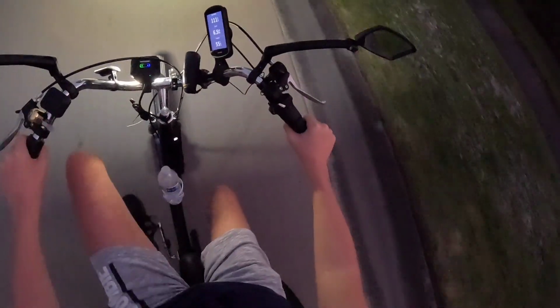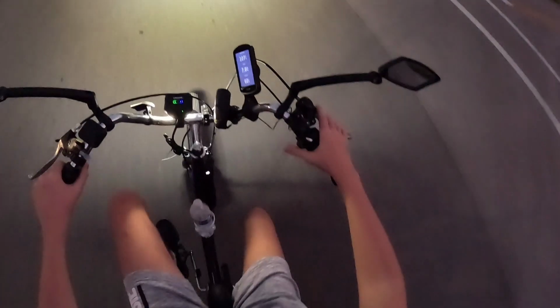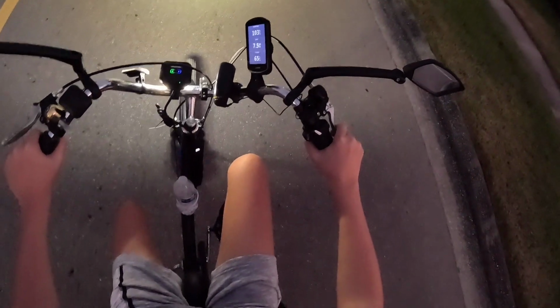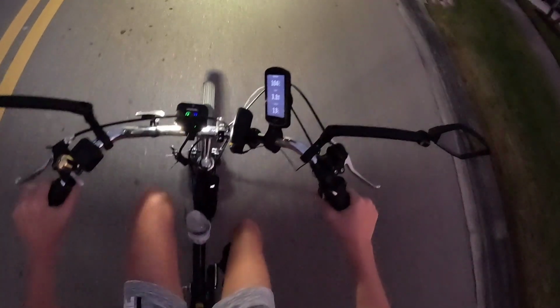So yeah, I got 2 bells here. I got a horn. So yeah. Oh, also my dad just did a repair. My rear brake was loose. Let's see how that is. Let's try it. A little better. Let's try that again, maybe. Let's try like both of them.